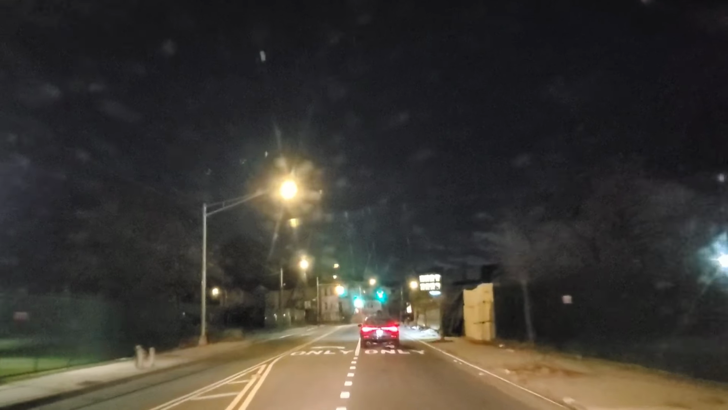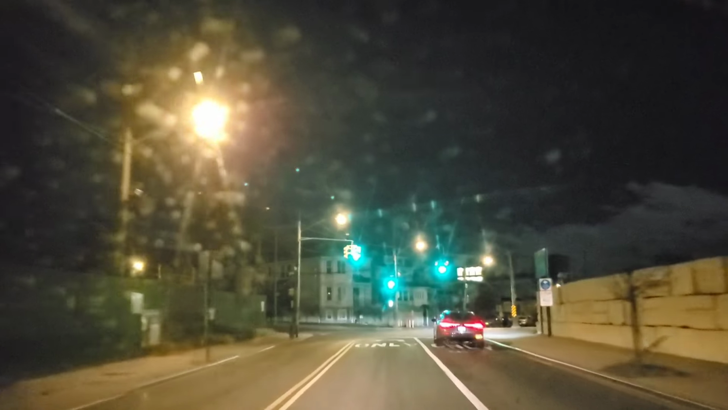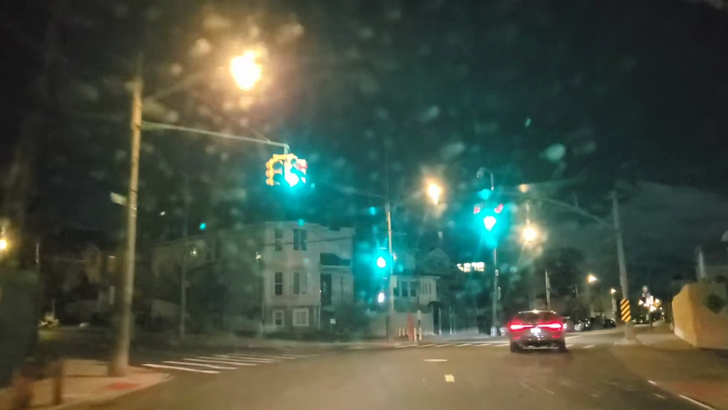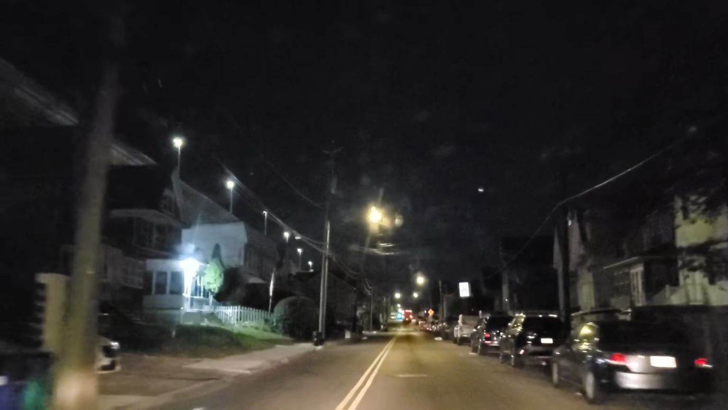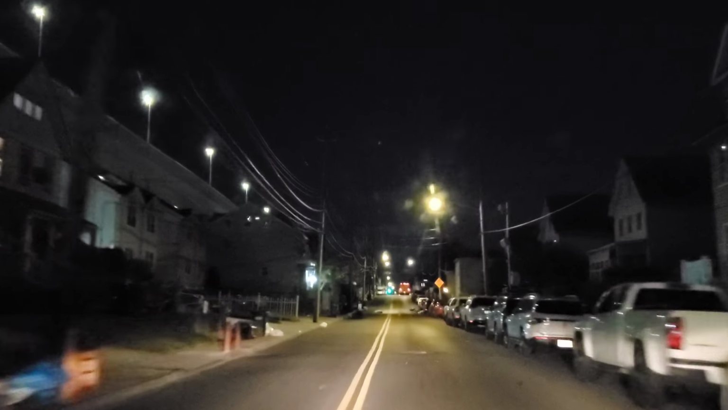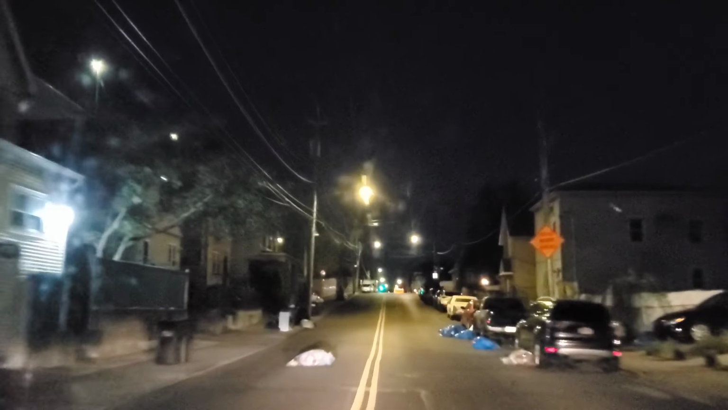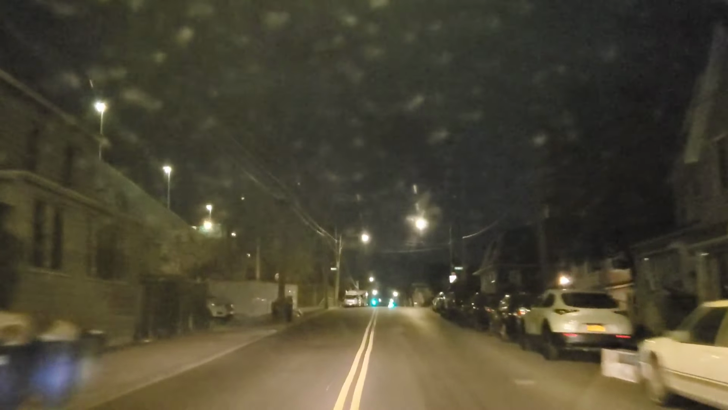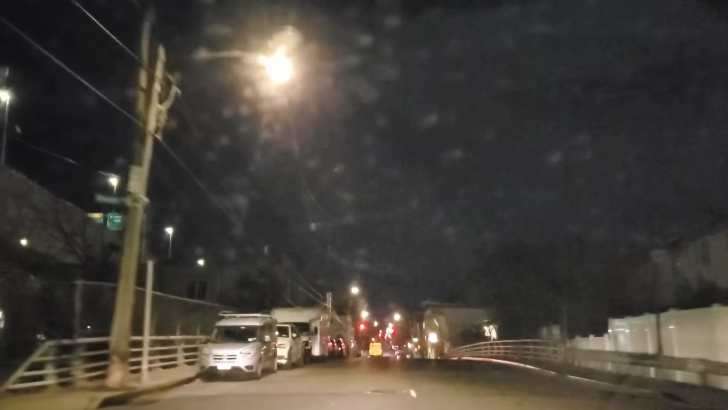And we're going to make a left over here. This is Morning Star Road, which is going to bring us to Richmond Avenue. Not Richmond Road. Richmond Avenue. Two different streets, Richmond Road and Richmond Avenue. Boy, the garbage is blowing all over the place. But you're not allowed to use bags anymore, supposedly. I still see bags. I actually use cans only.